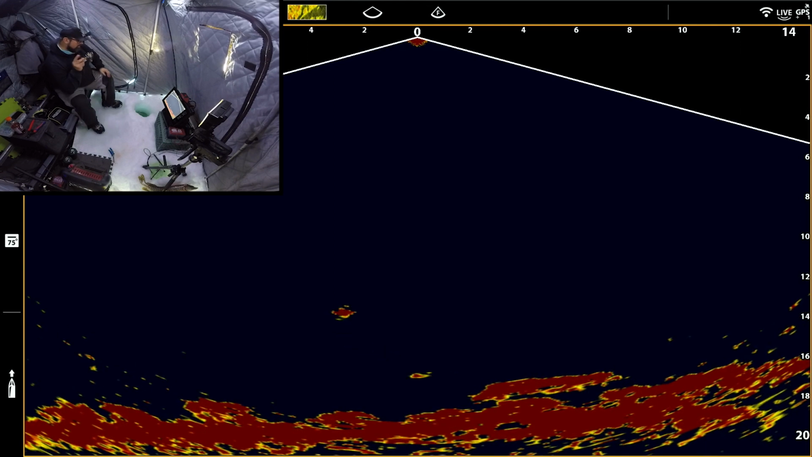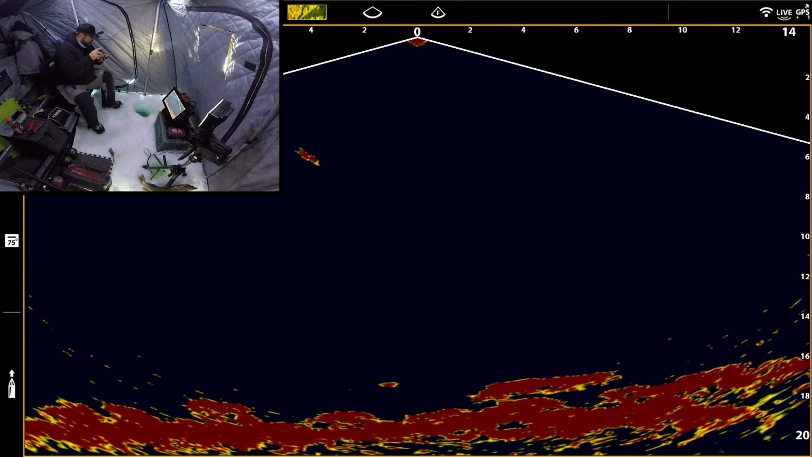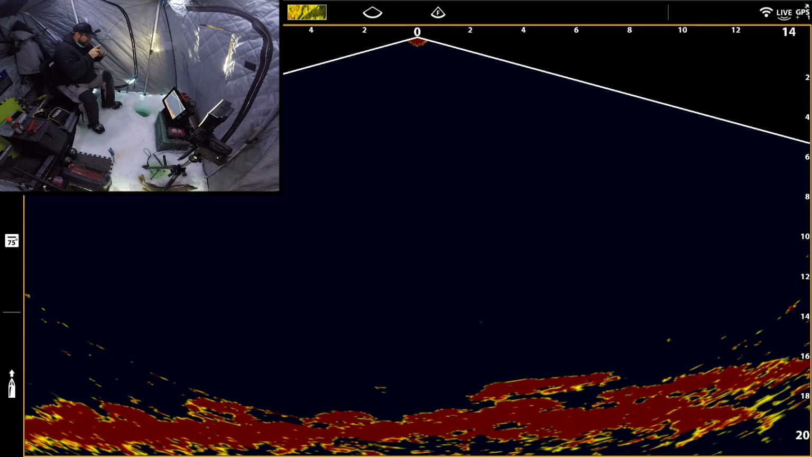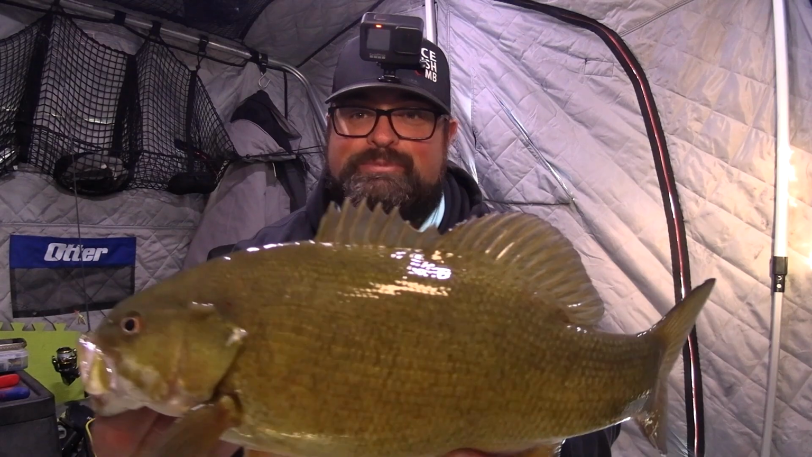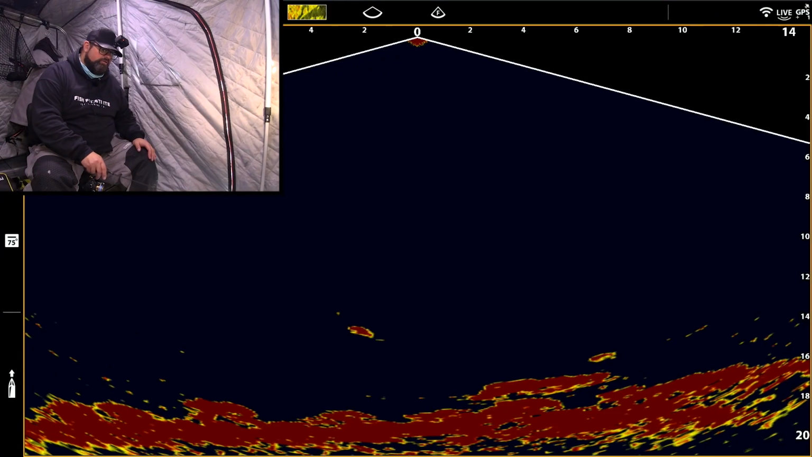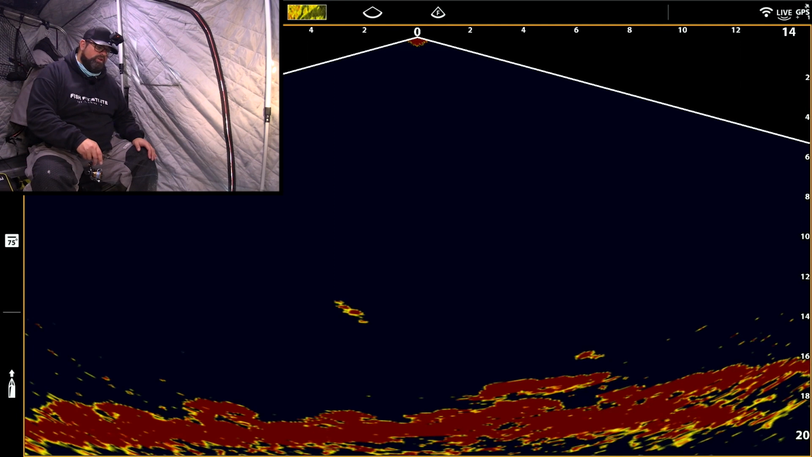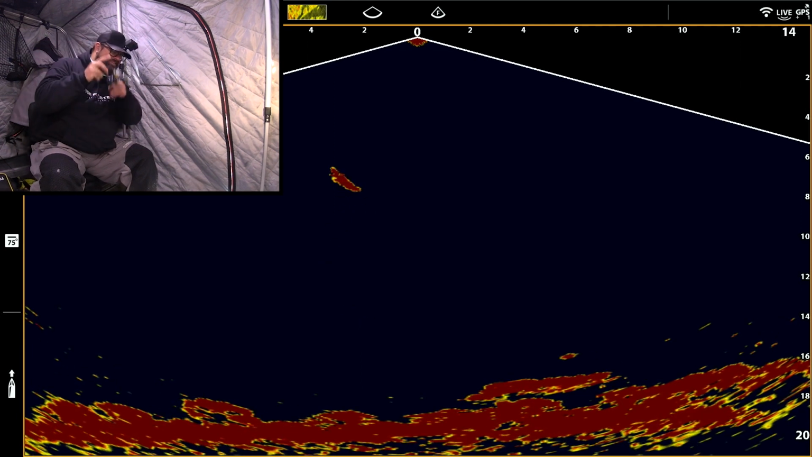Rise, rise. Got him. Nice. That's probably the bigger one out of the two. But once it worked out, right? A lot of times the smaller one gets there first, but this time I'd say the bigger one out of the two got there. Absolute smashing of smallmouth bass today. Rise, rise, rise. Pull away, pull away, pull away. Got him. These are fun.